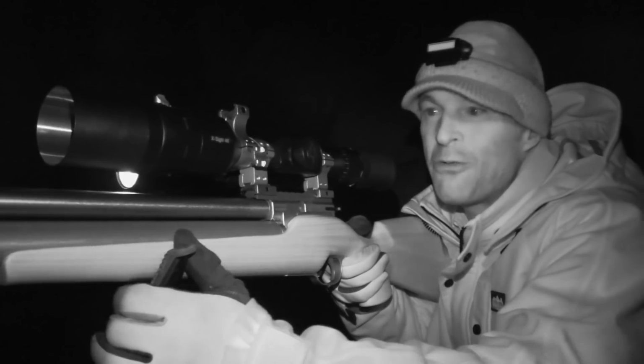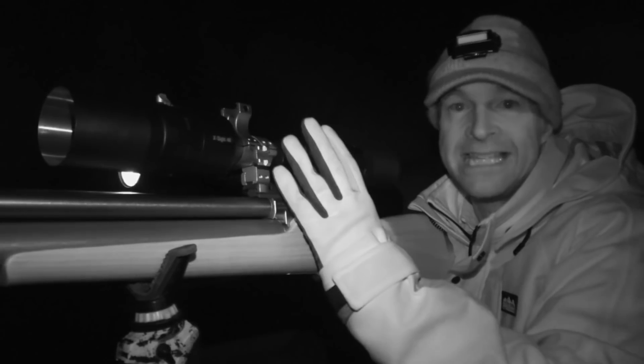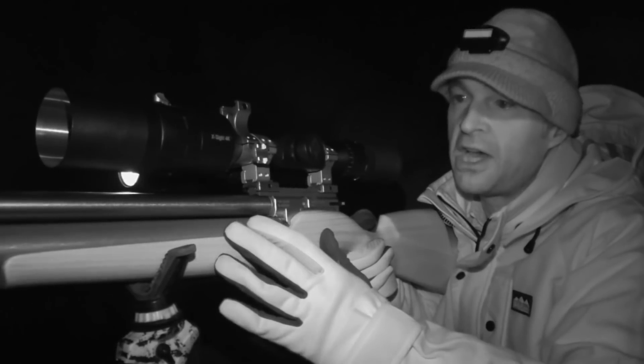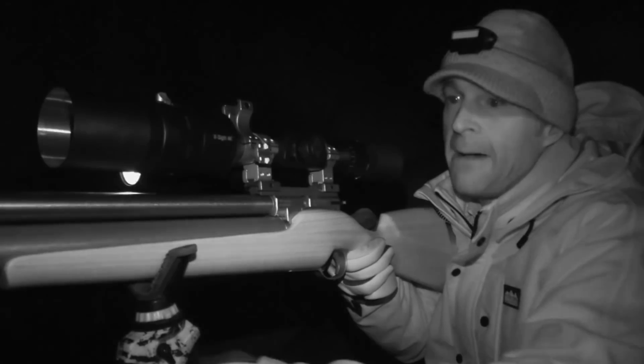We could have shot a few more rats, but the kit's performed brilliantly, and I'm really pleased with the combo that I've got between the ATN X-Lite 4K and the Zebroya Hortesia. Being such a small light gun, I know I'm shooting from sticks, but it's still nice to have a small manageable gun when you've got such a bulky night vision unit on here.